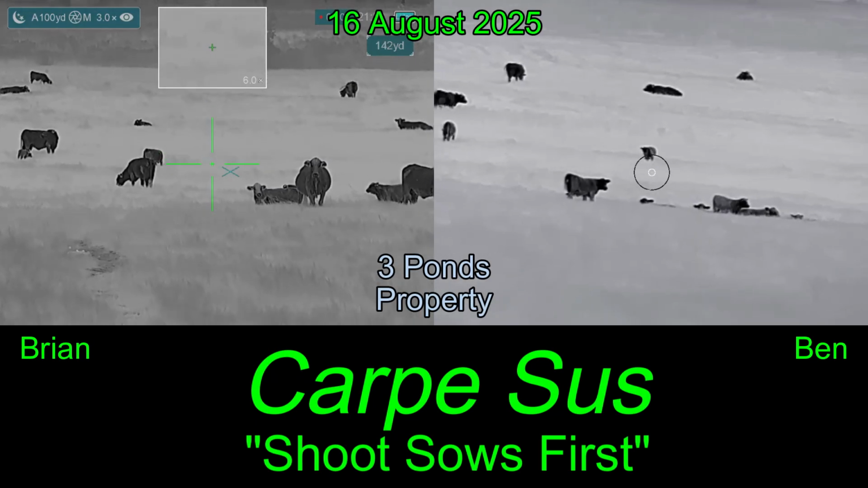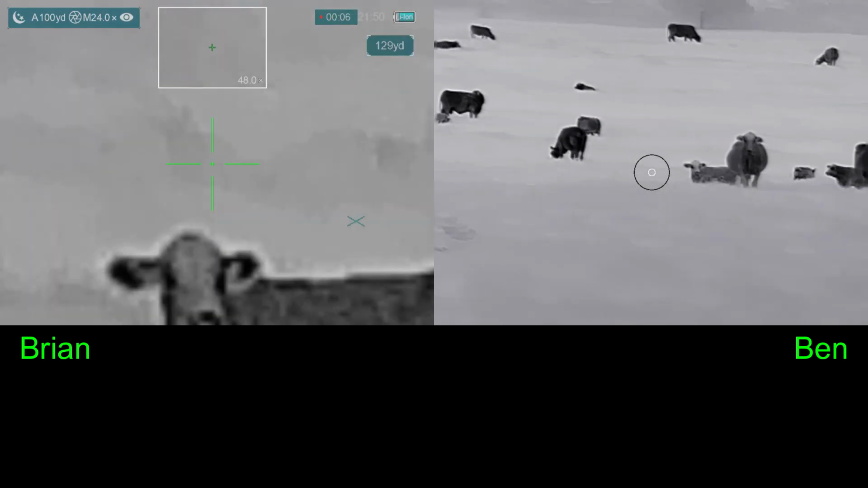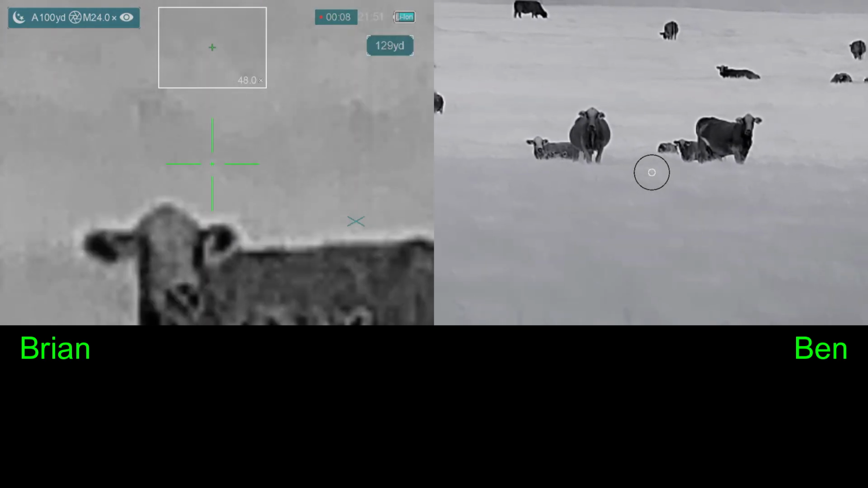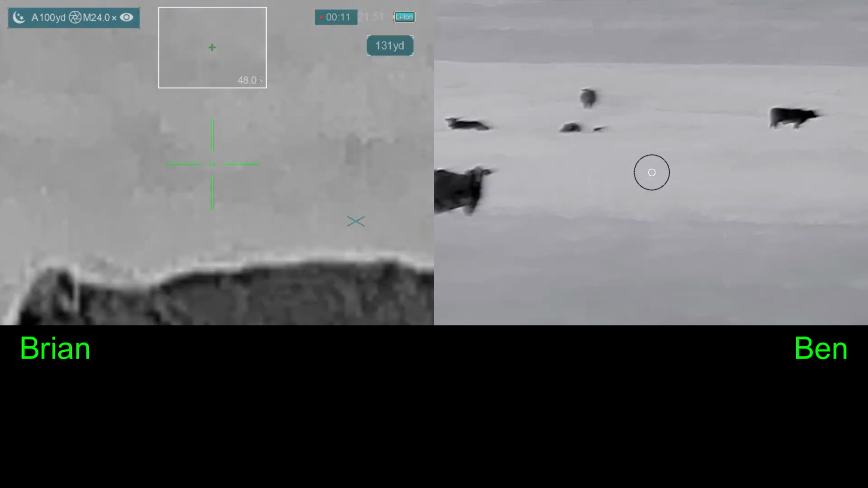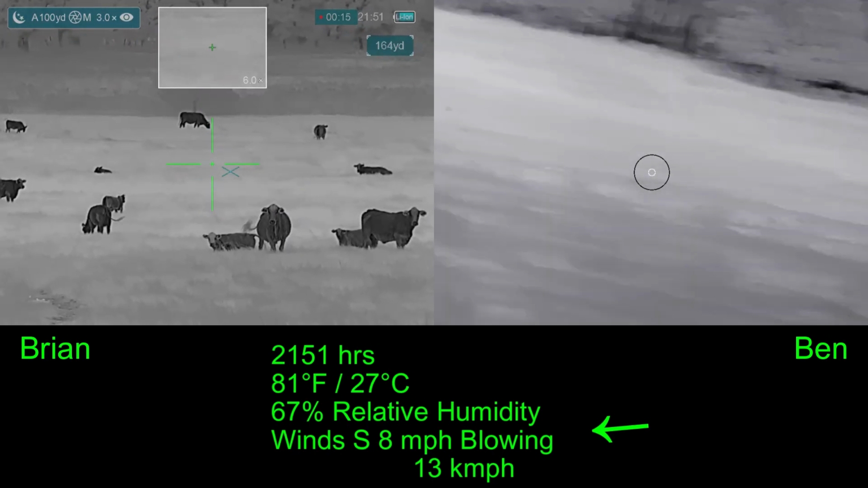Ben and I went hunting up in North Texas, and we're on a property that we call Three Ponds, overlooking a herd of cattle. We know there's a hog out there somewhere, and we are trying to find it. Current conditions are pretty good. The hog isn't going to smell us.